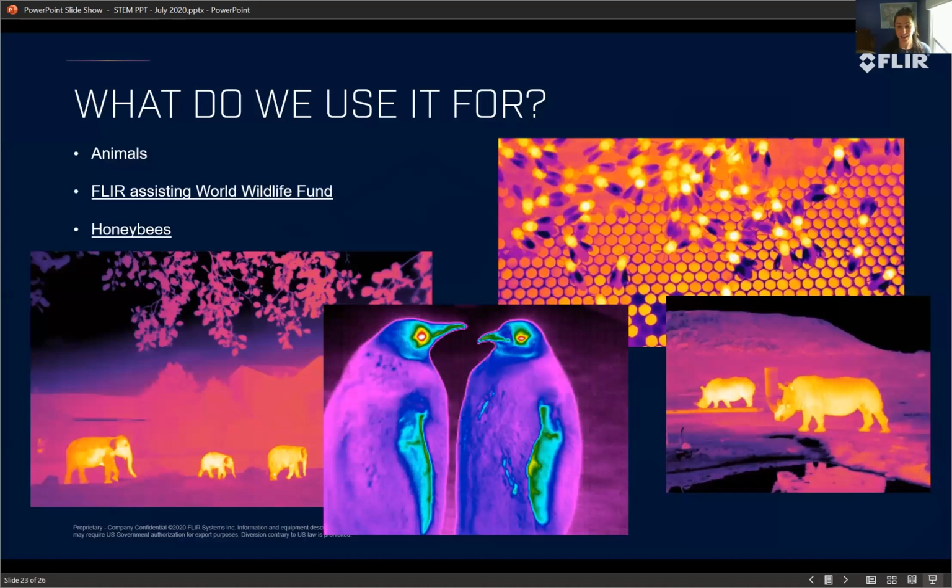I love animals. I love animals of all types and shapes and sizes. And so this is what I tend to gravitate towards. One of the coolest things that people have been using our cameras for is honeybees. So you might know that bees are in a lot of danger right now. And so they've been trying to understand how temperature and environment affects them, and the temperature of the hives, and if they're getting too hot, or if they're getting too cold, or what's going on with them. So you can see the picture on the top right. Those are actually all little honeybees in the honeycomb that they've made.